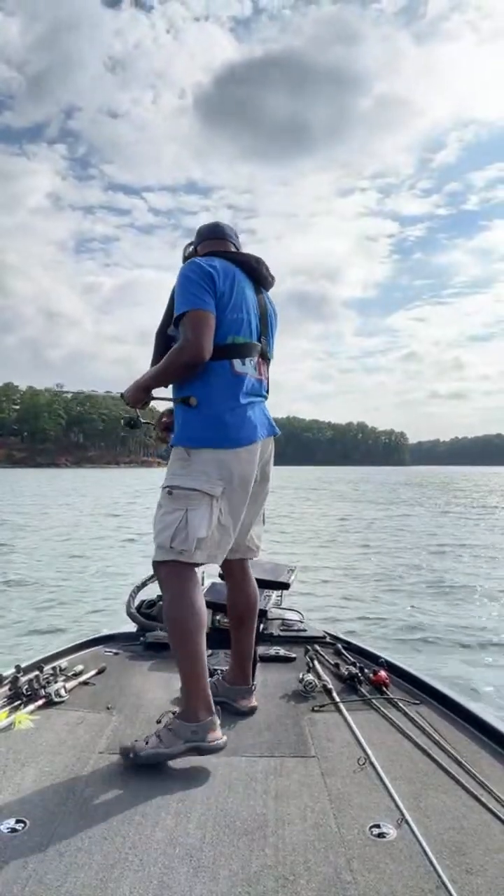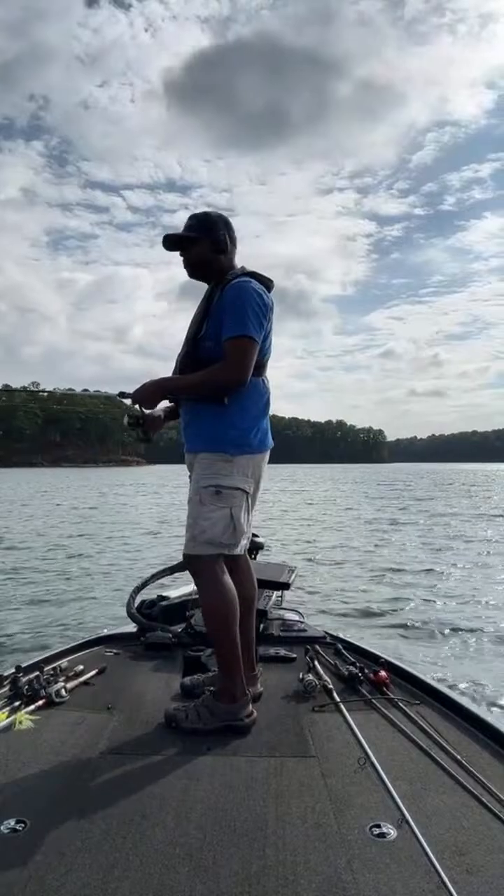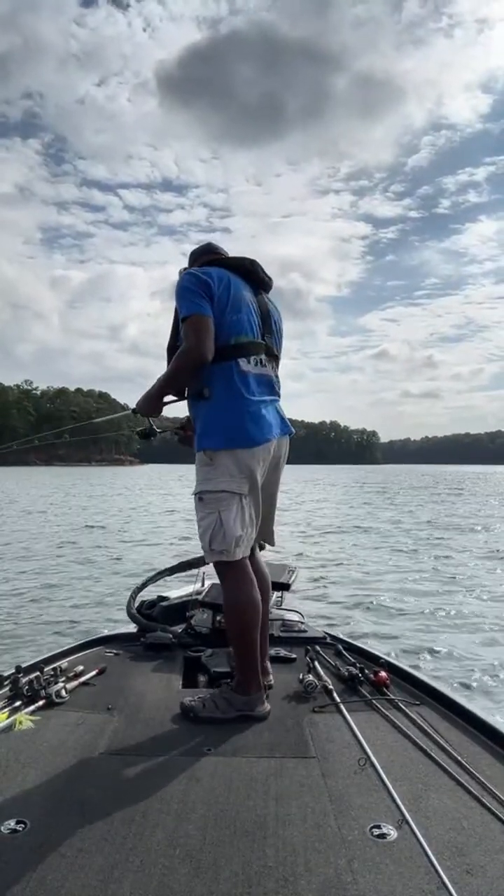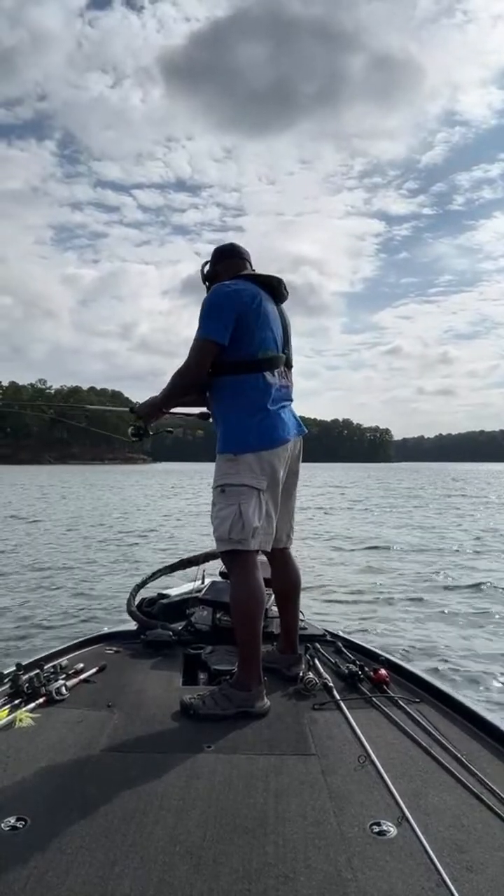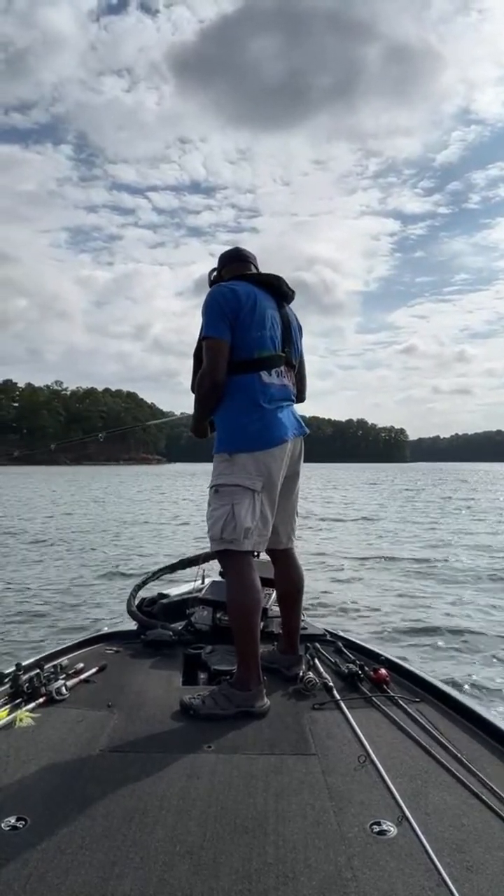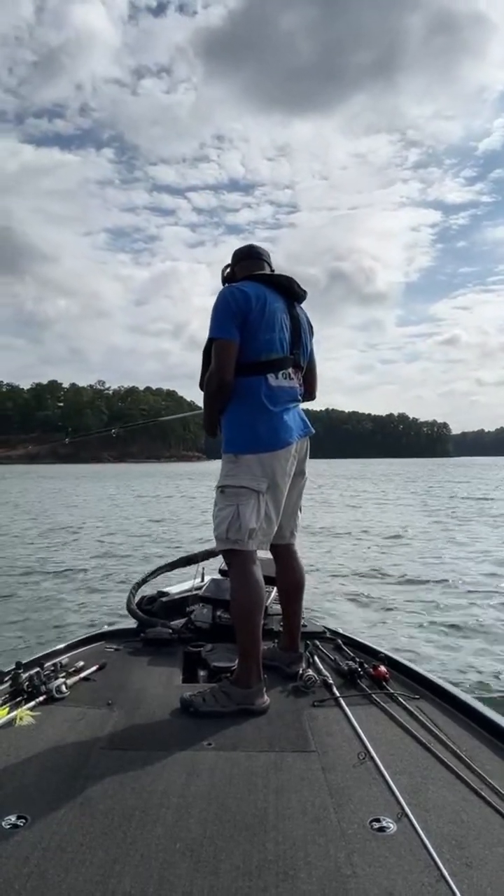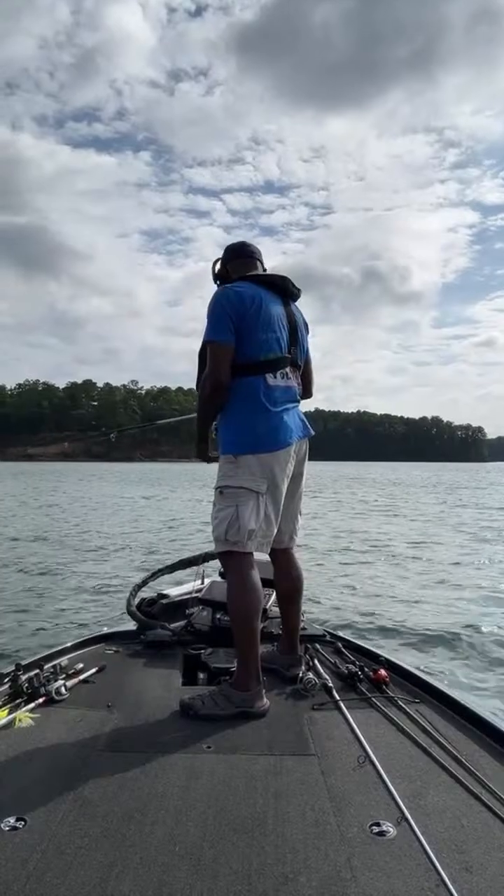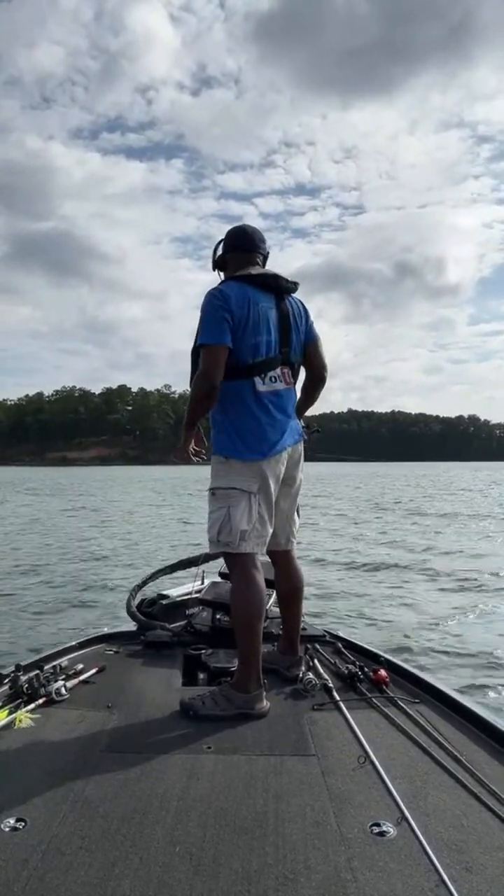So what I need is a 7-pounder this weekend, guys. When I get that 7-pounder, that will win me the mega bass pot, and that mega bass pot pays out. I'm thinking it's going to be anywhere from $3,000 to $4,000 right now. I don't know the exact amount, but I will probably find that out later this evening to confirm it. But either way, it'll be a good payday for a day of fishing.